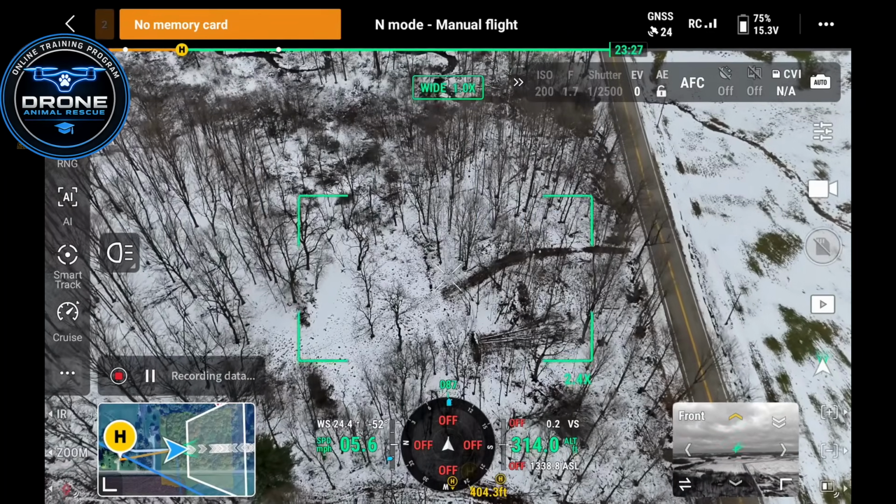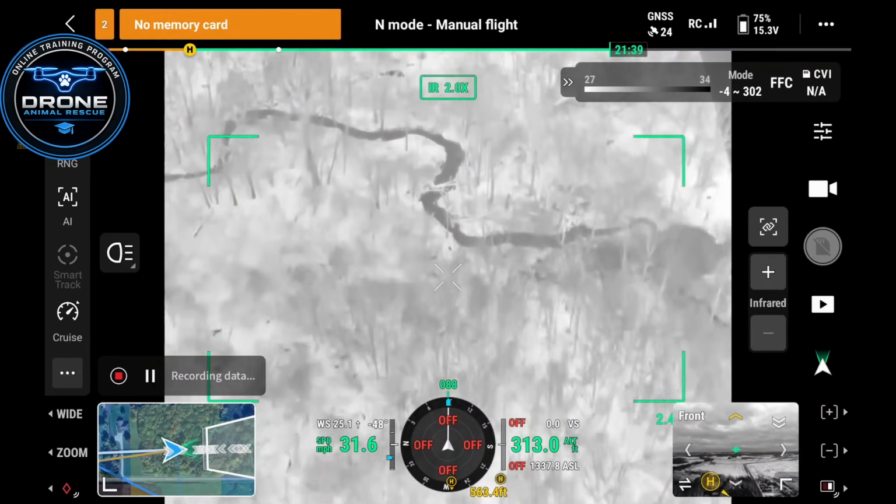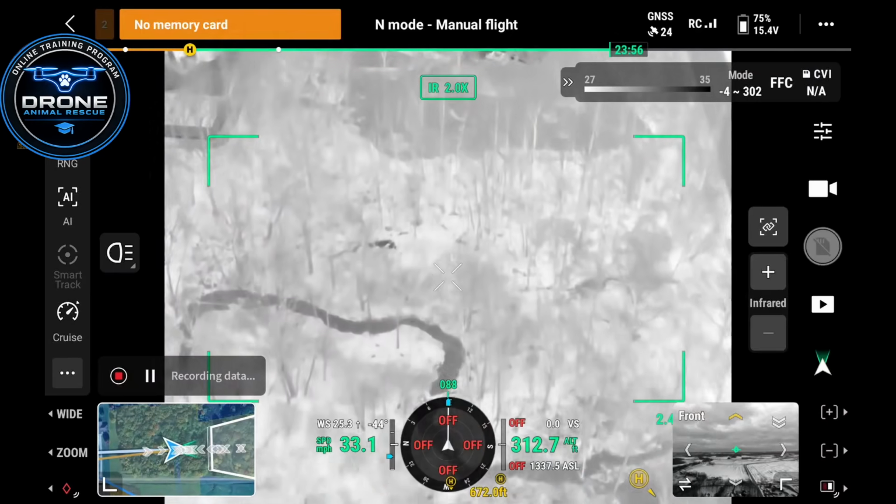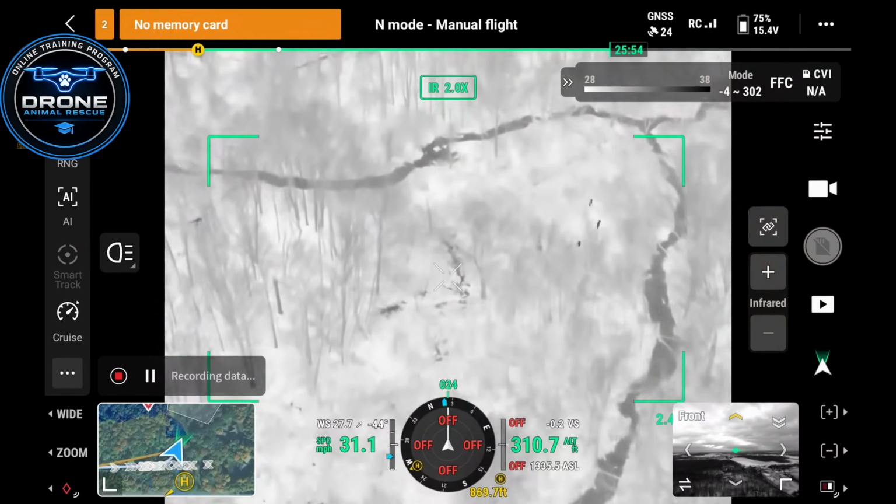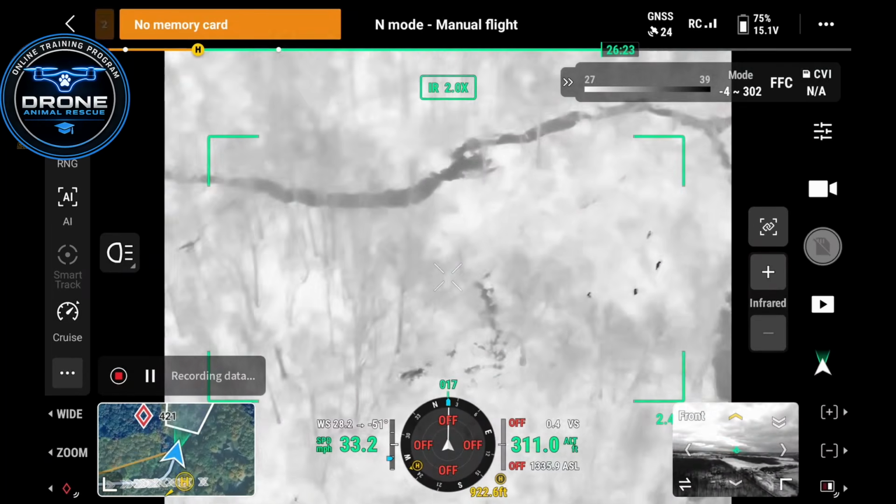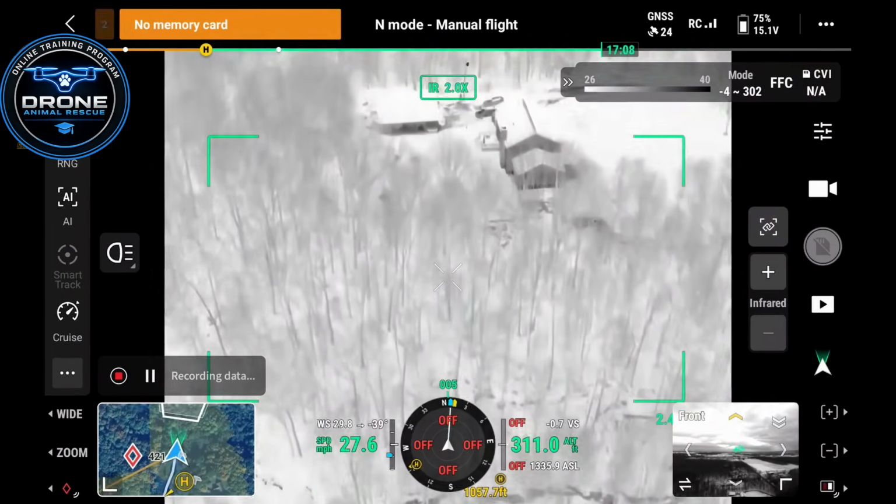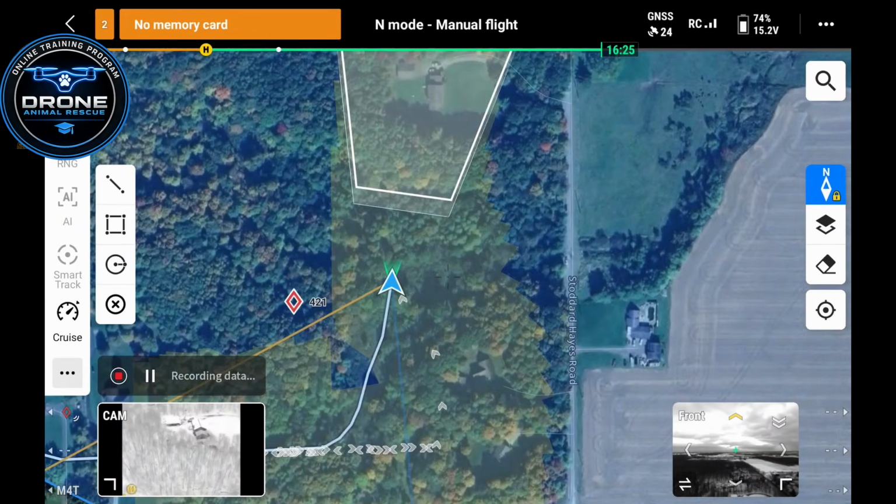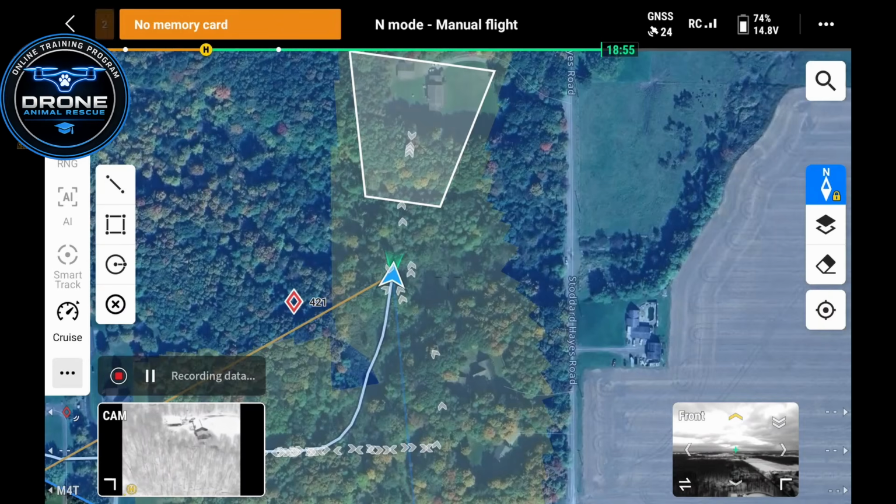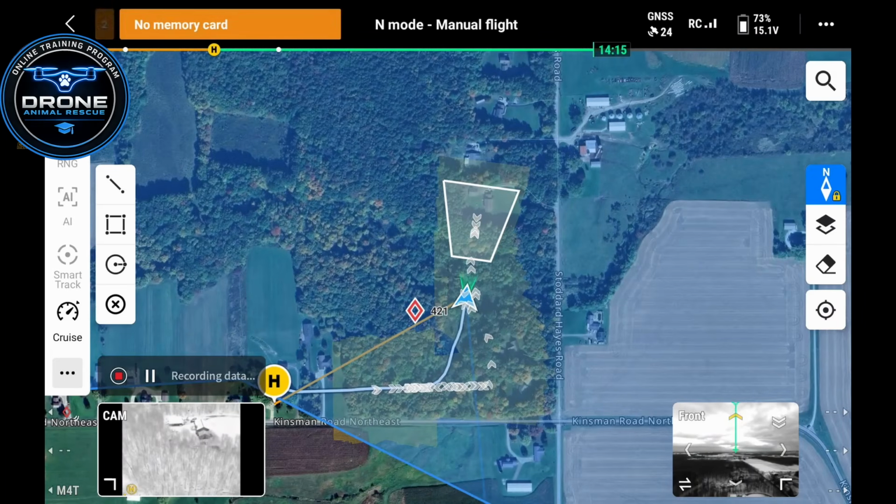And then when we start to fly, let's go in thermal here. We start to fly, and we'll just do a quick pass here and maybe make a left, start heading north. There's some deer down there. And what it's going to do, you'll see here, is it's going to highlight. See how my map just kind of jerked like that? It wasn't very smooth. It's going to highlight some of the areas that you've searched.